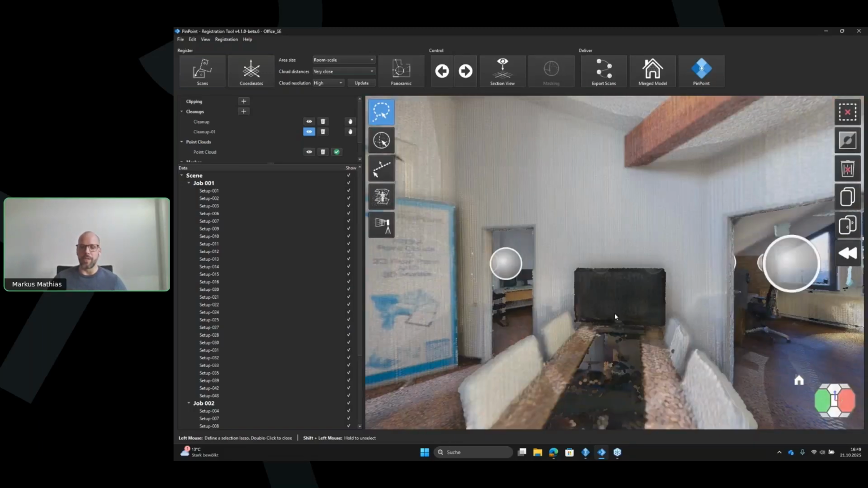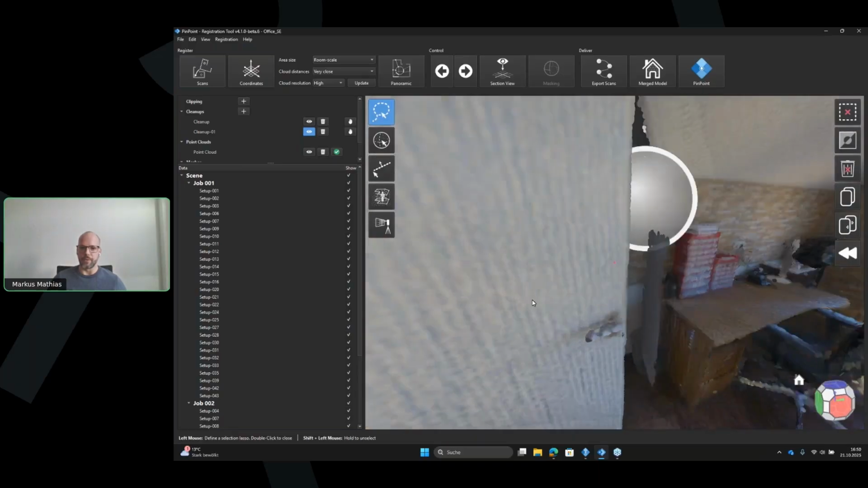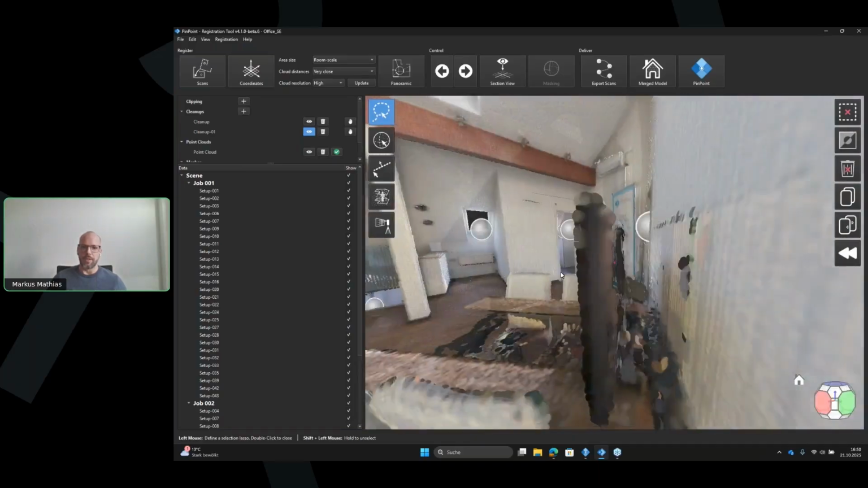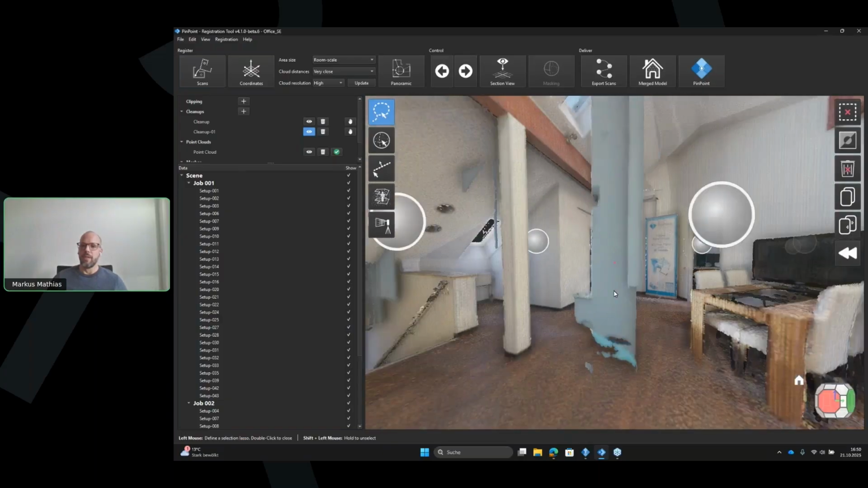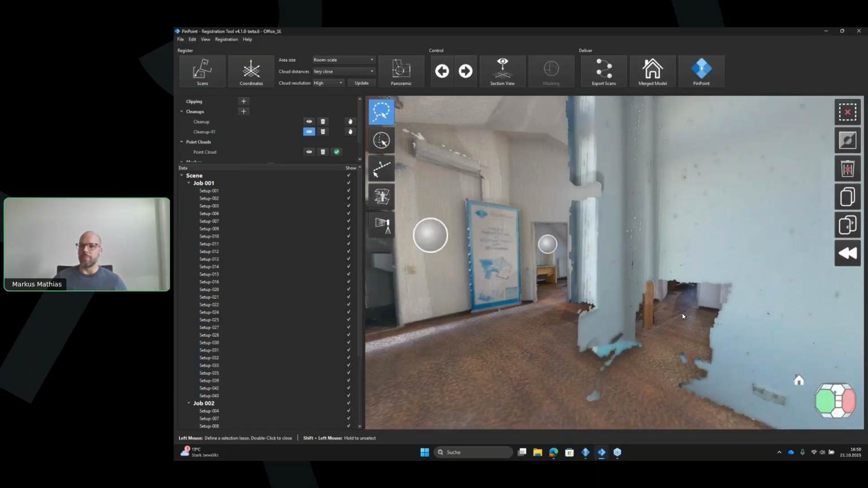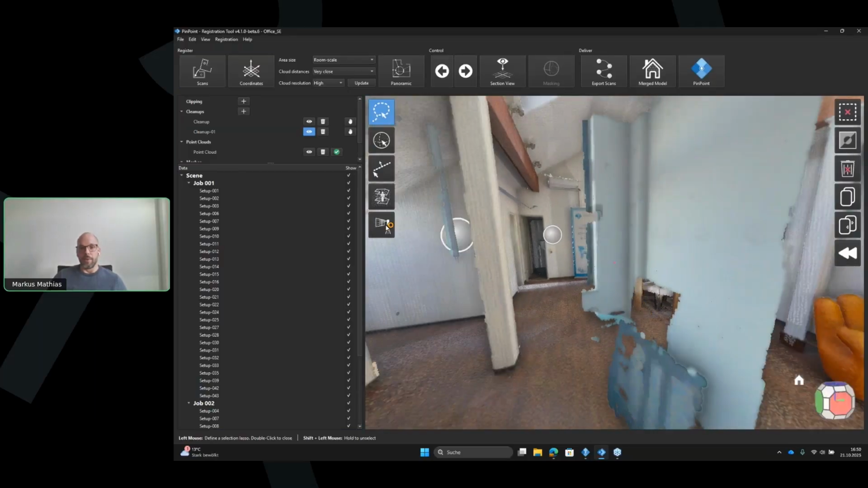So this is a typical situation that you are inside the house, and there is some geometry floating in midair, as you can see here. And you can clearly see that this geometry does not exist. It's only one-sided scanned. And the mirror tool is very powerful to remove this kind of geometry.